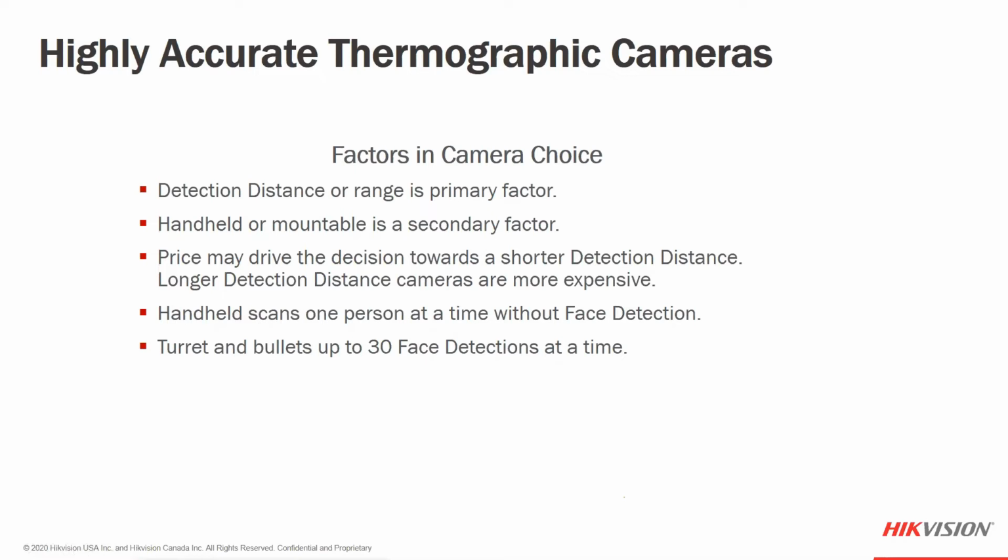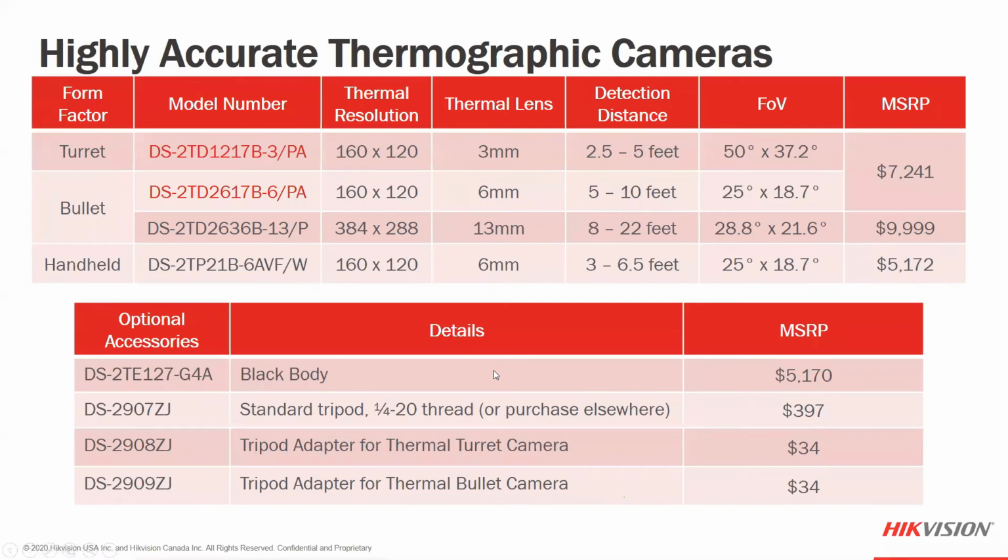The turrets and bullets can do 30 face detections at a time as people walk through. We don't want to interrupt the traffic or flow. So these are all considerations as we go through the decision process of which camera we'd like to buy.